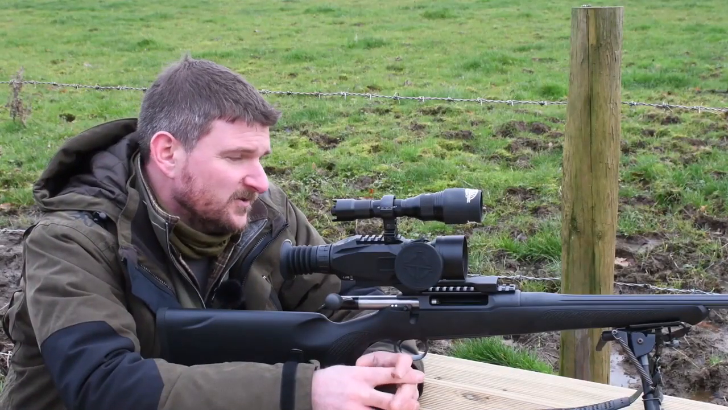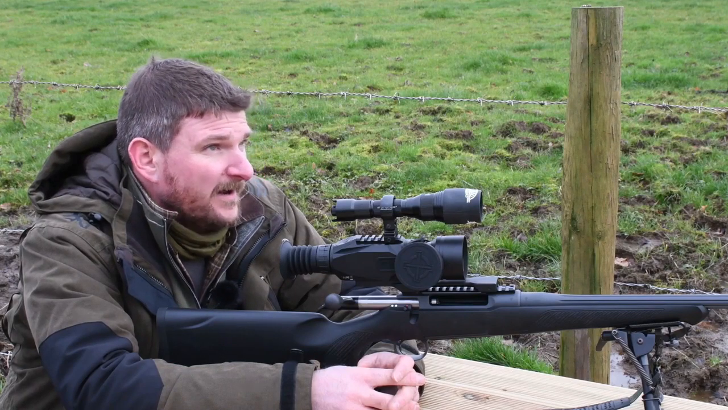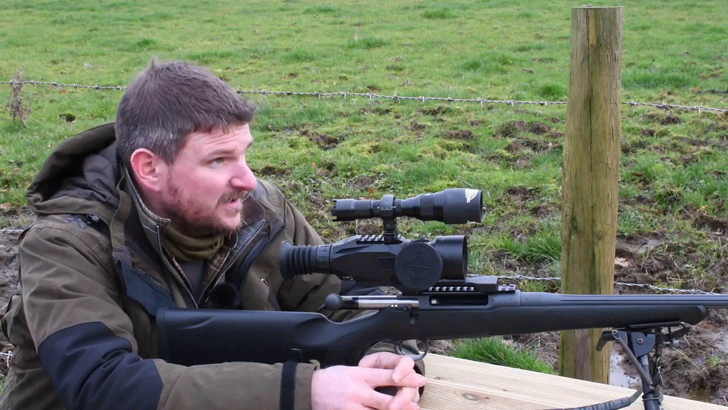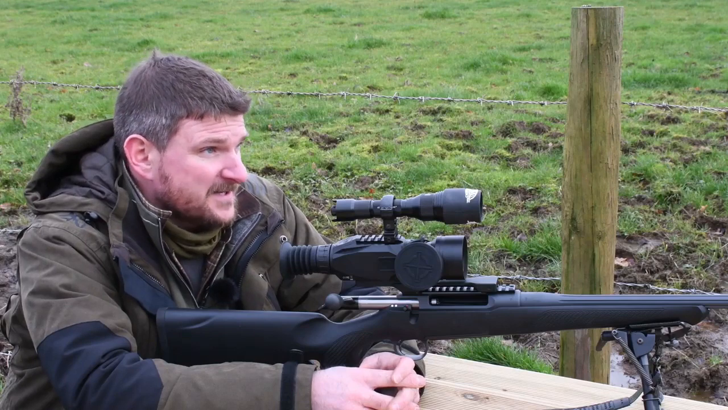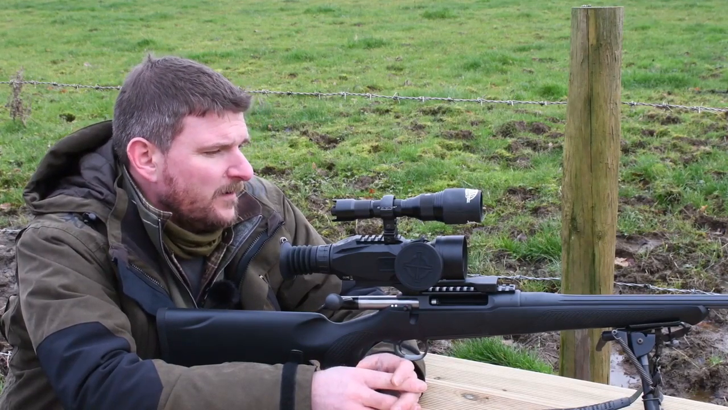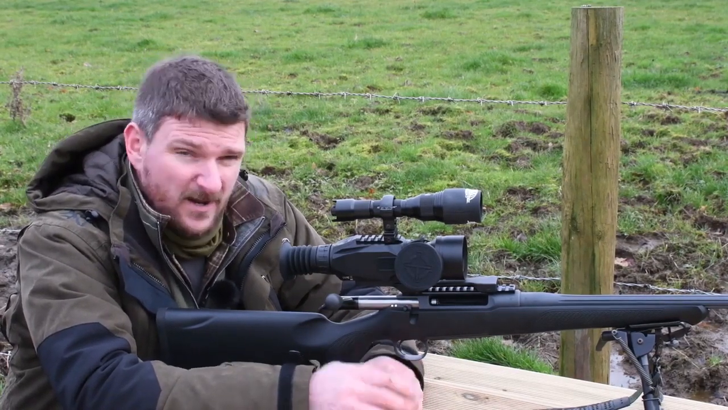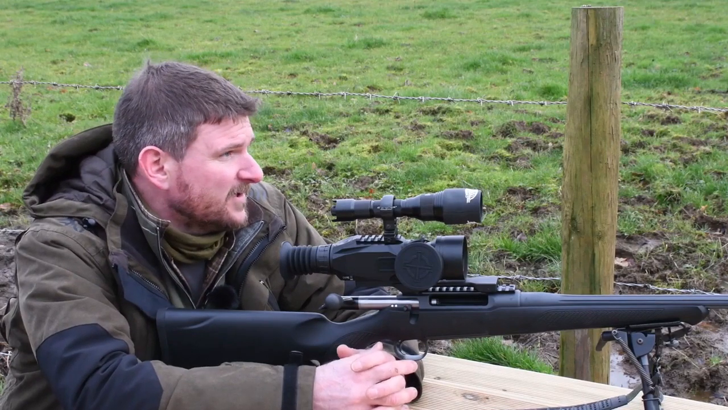Quite interesting testing this gun today because it's a pretty horrible day. It's damp, muddy everywhere. It's not particularly bright now, although that is better because we've got an overcast sky and the sun's not blasting straight at us, so we've got better light for shooting and filming. But the bench is sinking into the ground, it's a little bit wobbly, and really we're testing under non-ideal conditions.